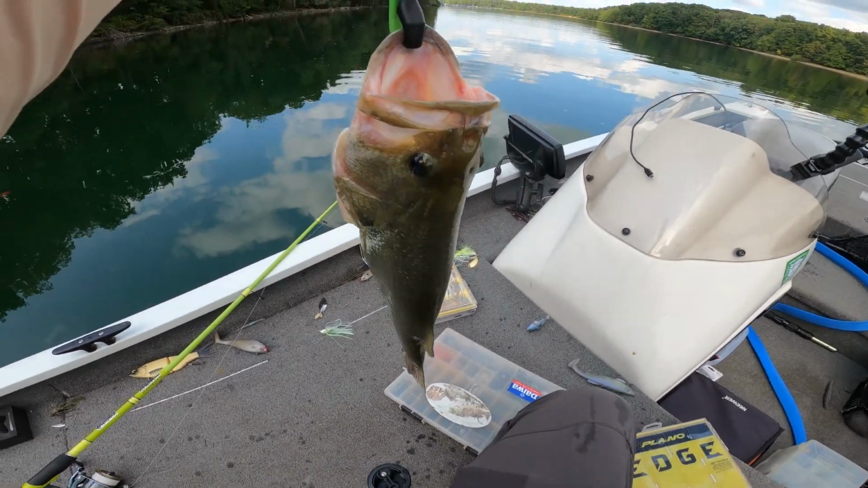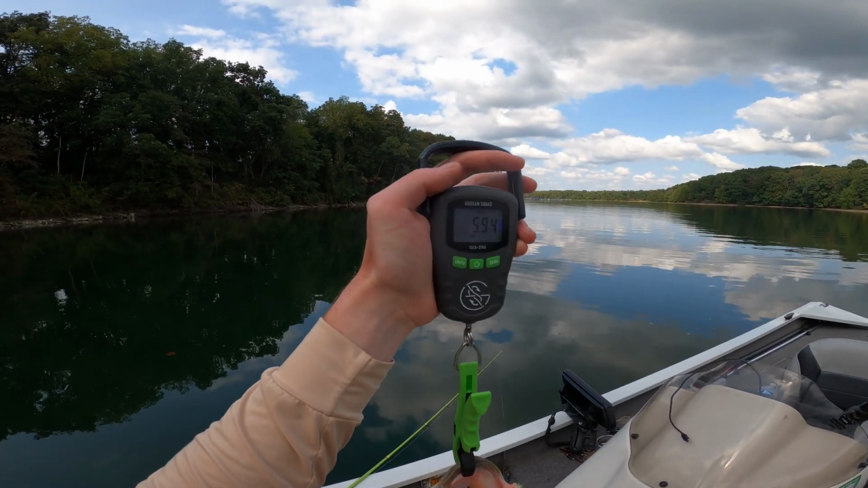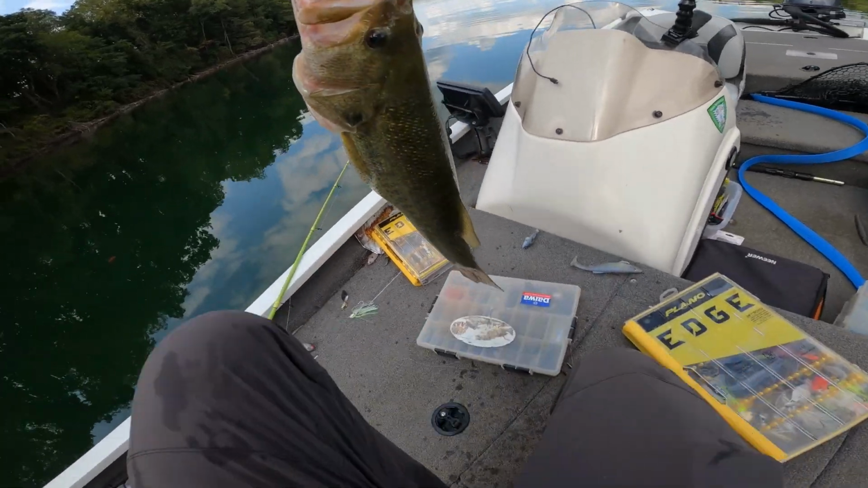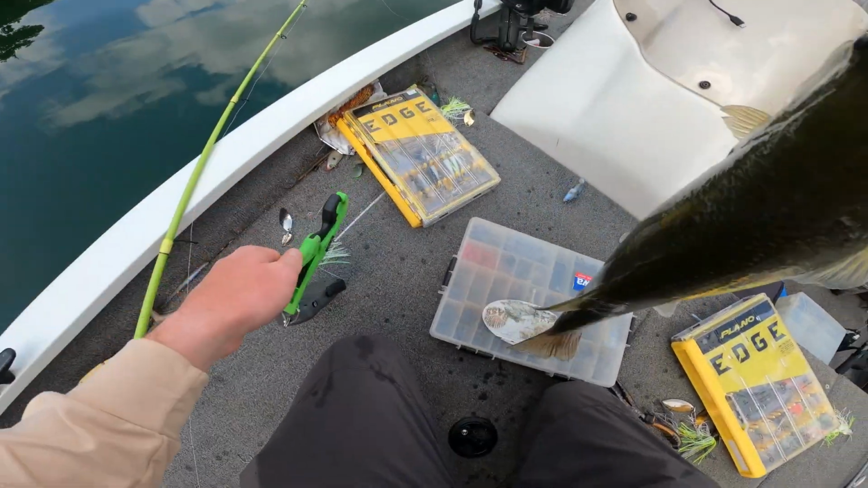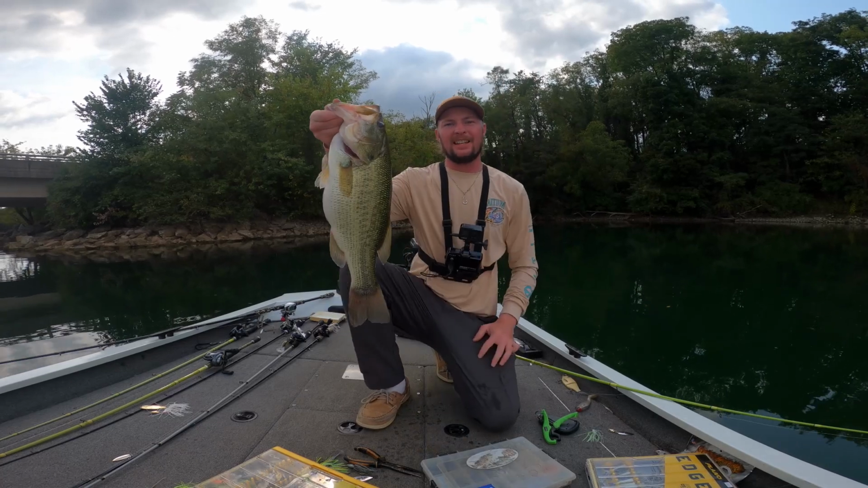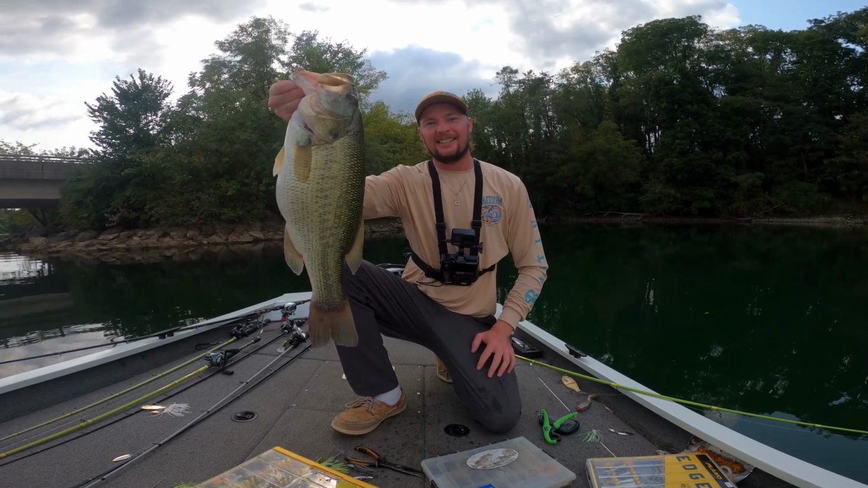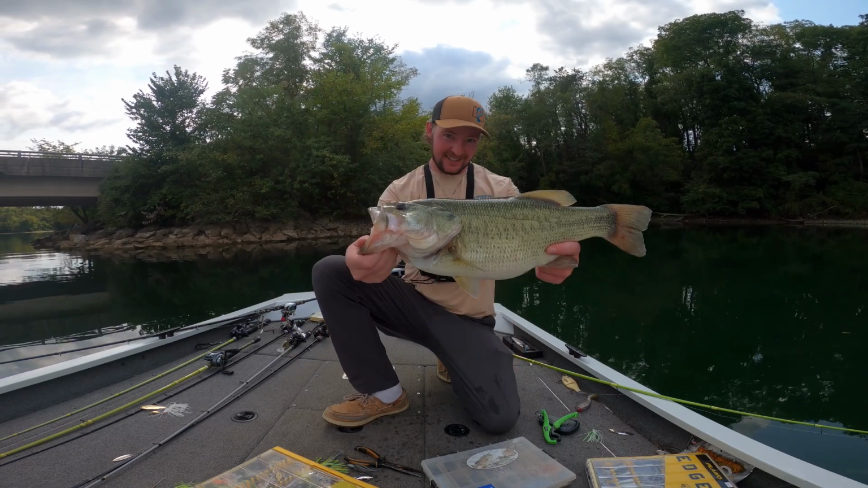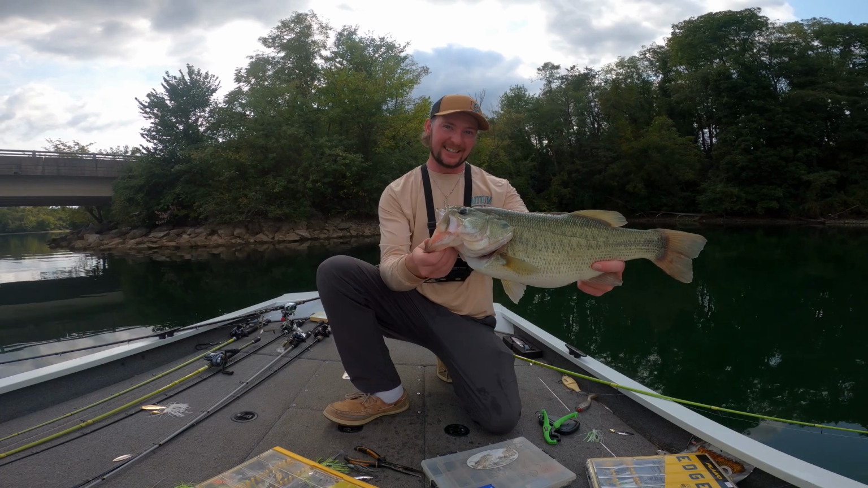Well, there we go, guys. It's a 5.94, almost a 6-pounder. Heck yeah. Absolute donkey. Heck yes.